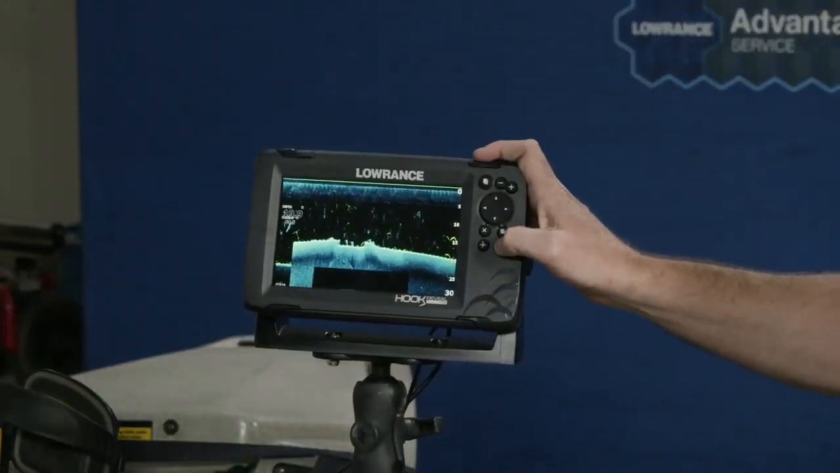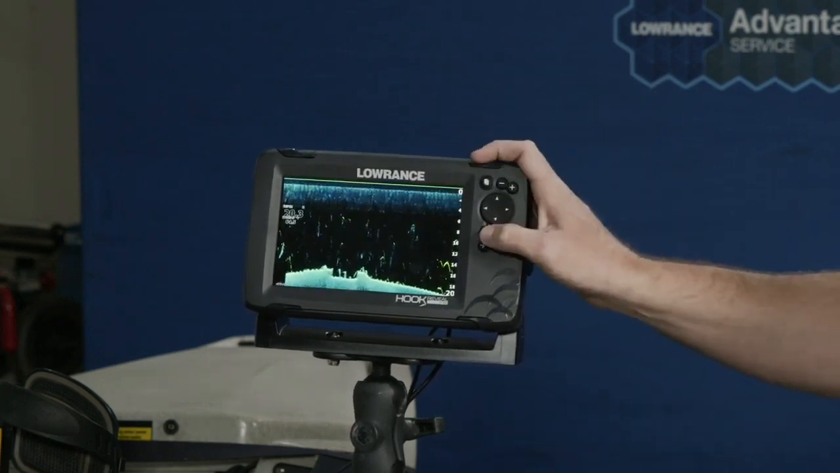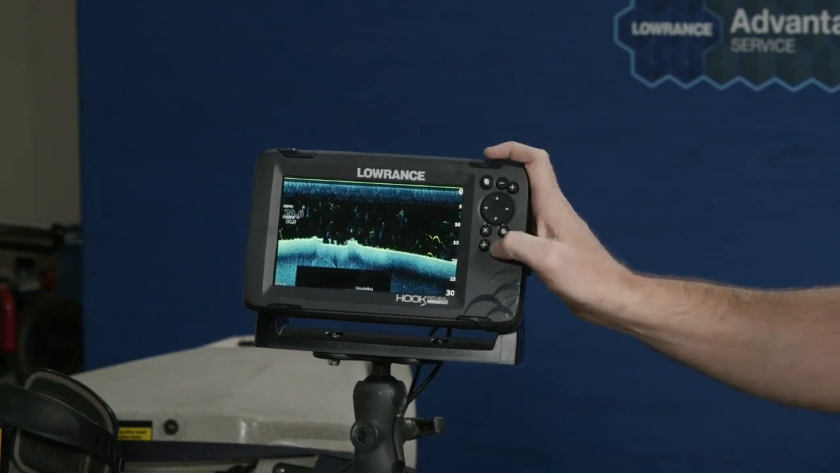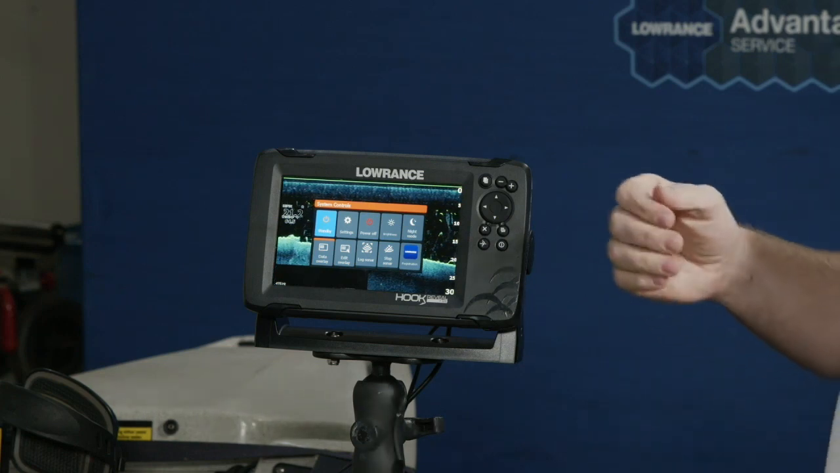The only other thing I really want to talk about in here is something a lot of people ask. I'll hear people say, how do I access the data overlay setup? Again, these are things you want to tune in the garage. These aren't things you necessarily want to tune while you're out on the water.